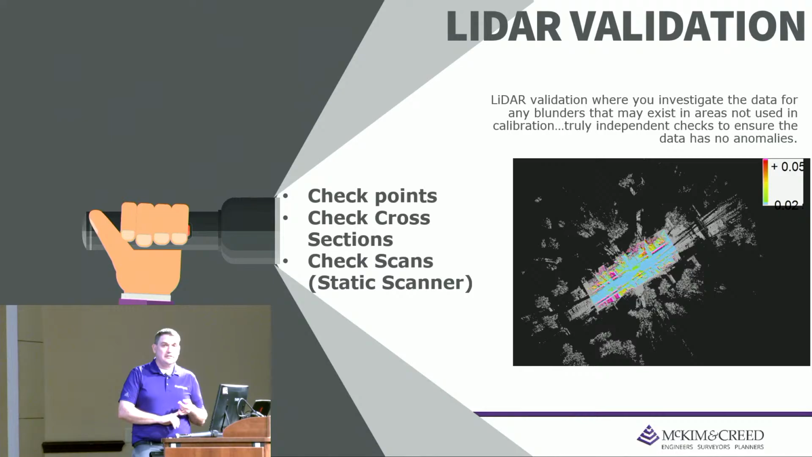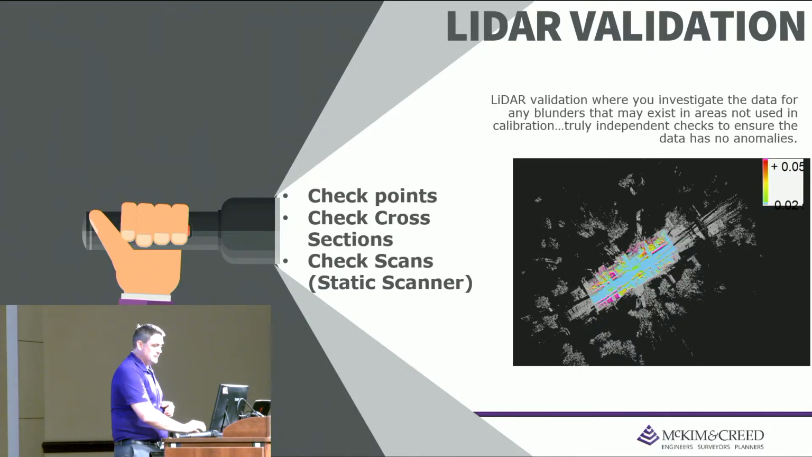It could be in our control. And now that we've processed the whole point cloud, it's not necessarily in our scans, it's in our control. So it's just a good way of validating and bringing the whole survey process back together.